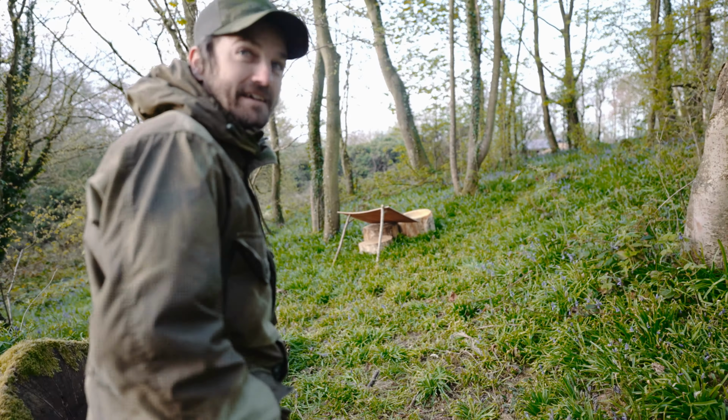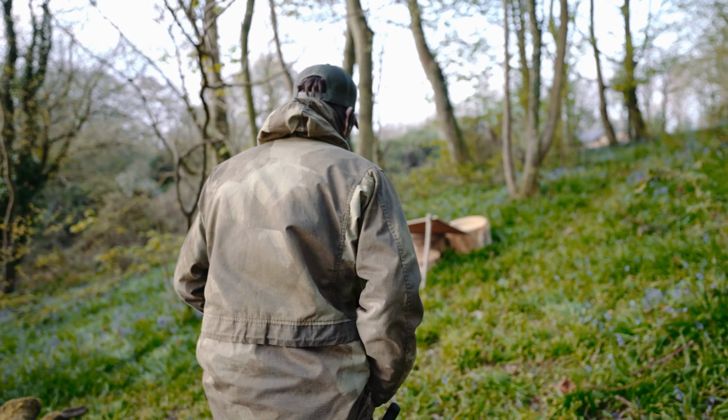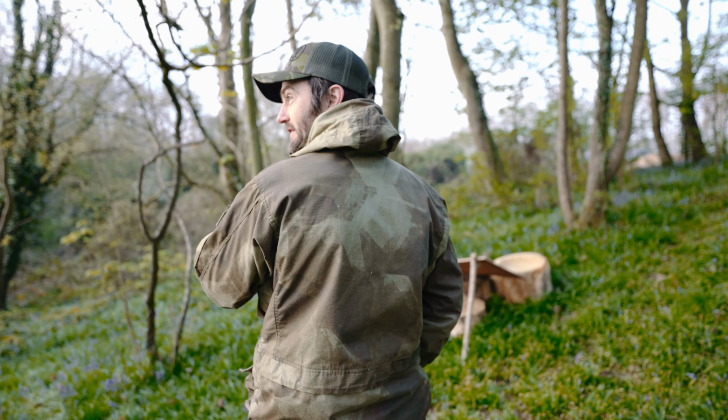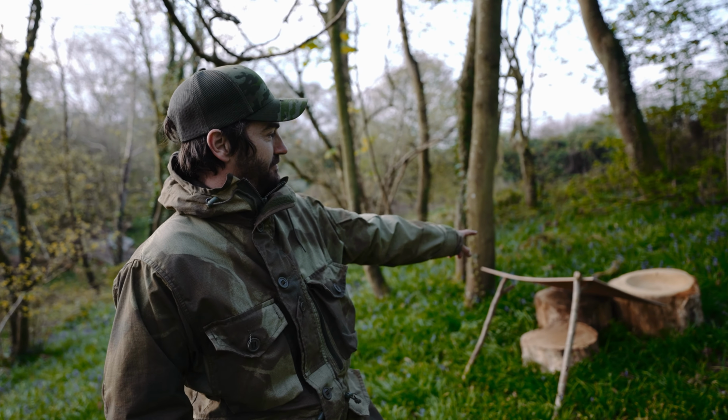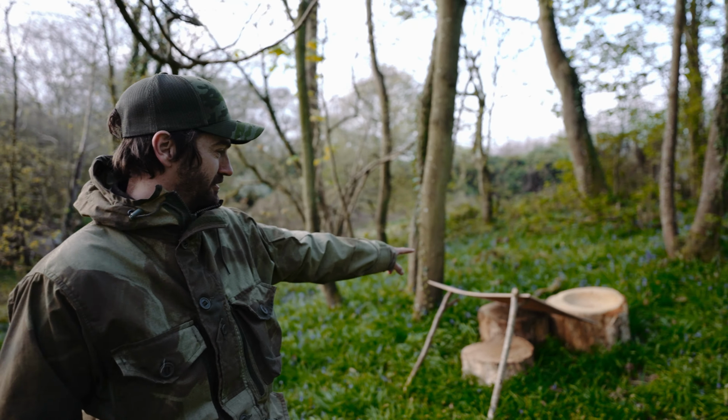This is your leprechaun. So they would sit there, just so the leprechauns have a good view, and that's just a little bathing tub for the leprechauns there.